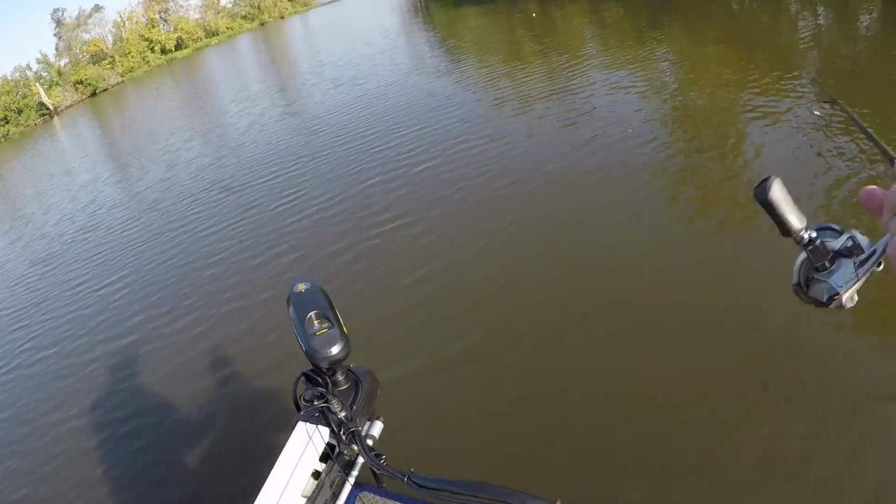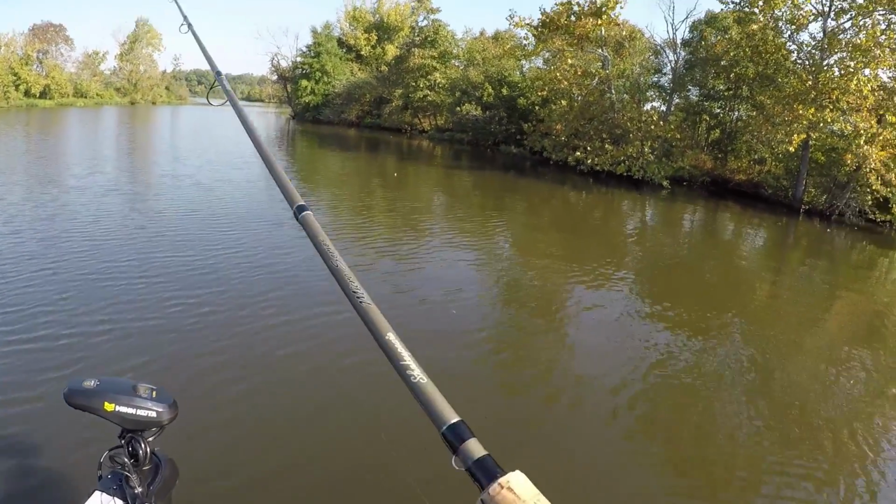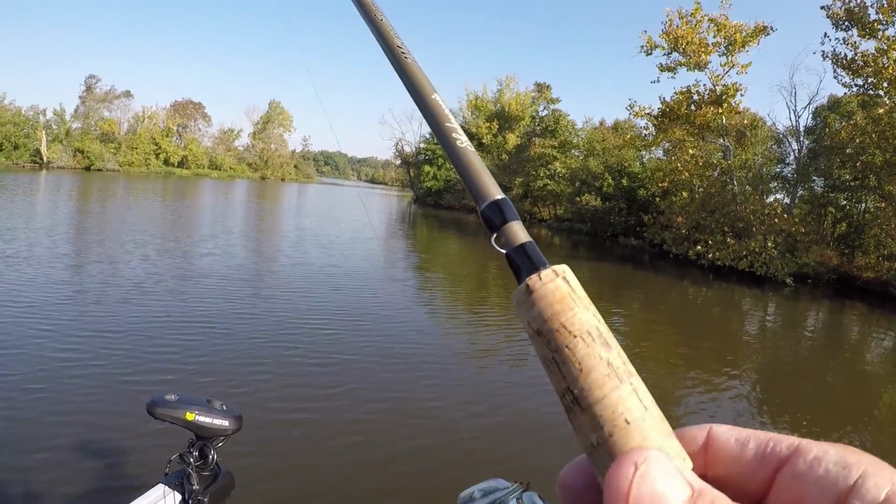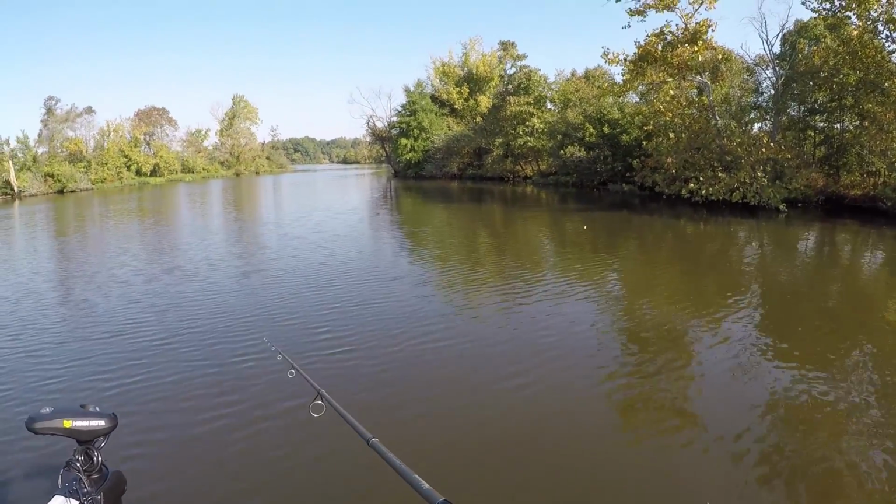Still hard to see. The crappie jig is hard to see on this thing because it's so small. You've got to get it pretty close to the boat, or you got to be almost vertical jigging before you can see it. You can't see it till you get probably 15 feet from the boat, I'm going to say. Now I'm just going to reel this back in slowly.